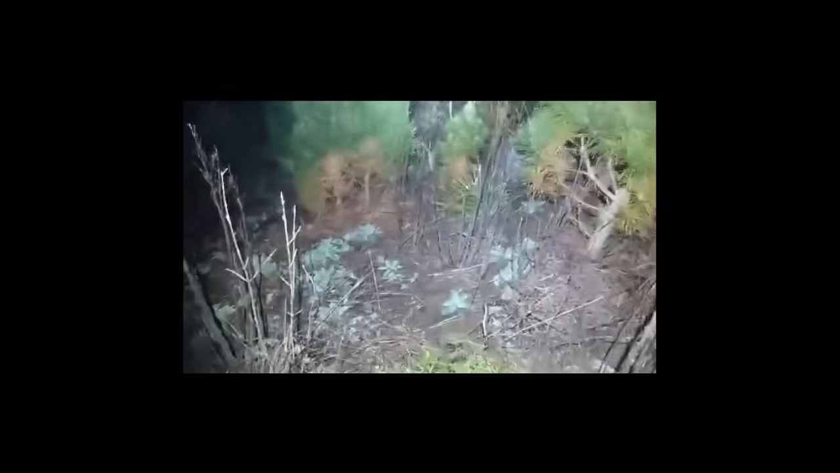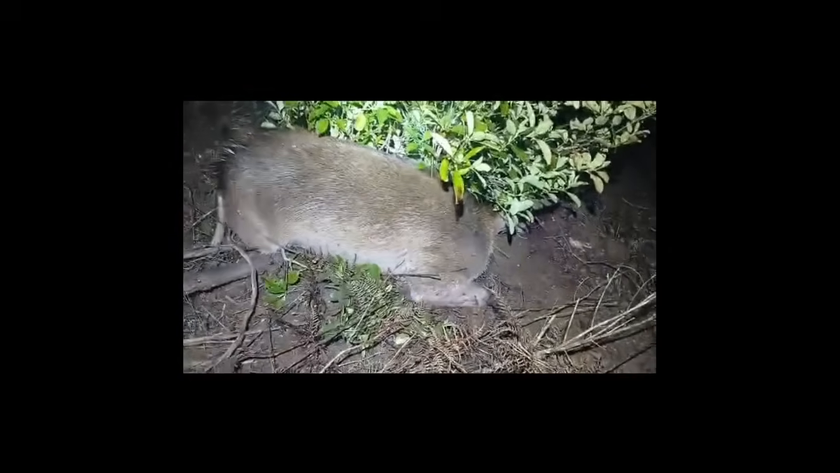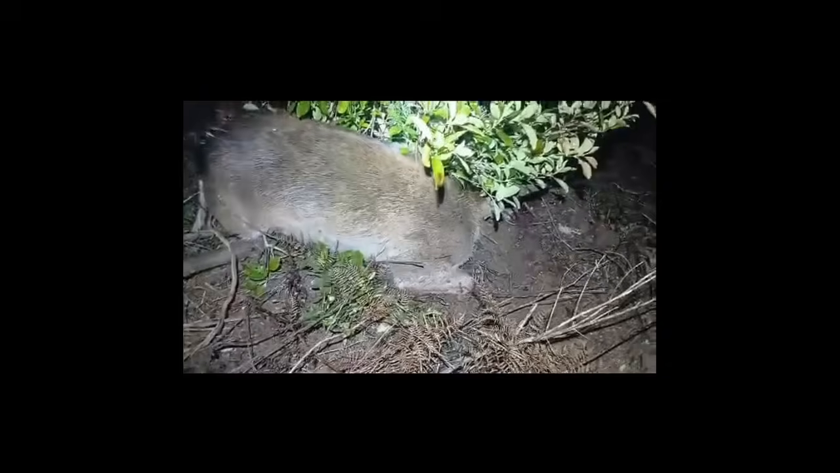Some spots. Just down there. Yeah, it's a good thing about the thermal. You just got to pick up a bit of a leg or something when they're laying there. Appears to be stone dead. Good size one too. So yeah, that's the new One Leaf thermal scope.